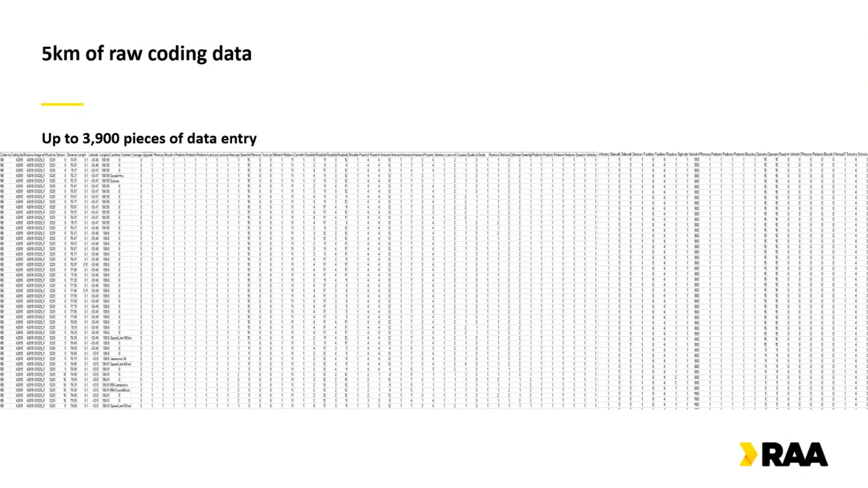So what you can see here is a CSV file showing 5 kilometres of raw coding data. This is R.M. Williams Way in the state's mid-north. This represents close to 4,000 individual pieces of data that until fairly recently would be manually coded. So you'd be looking at video footage of the road that's geocoded and putting in your different star rating scores for each of the 78 attributes. You've got your coordinates and so on, and the type of roadside hazard that's present.